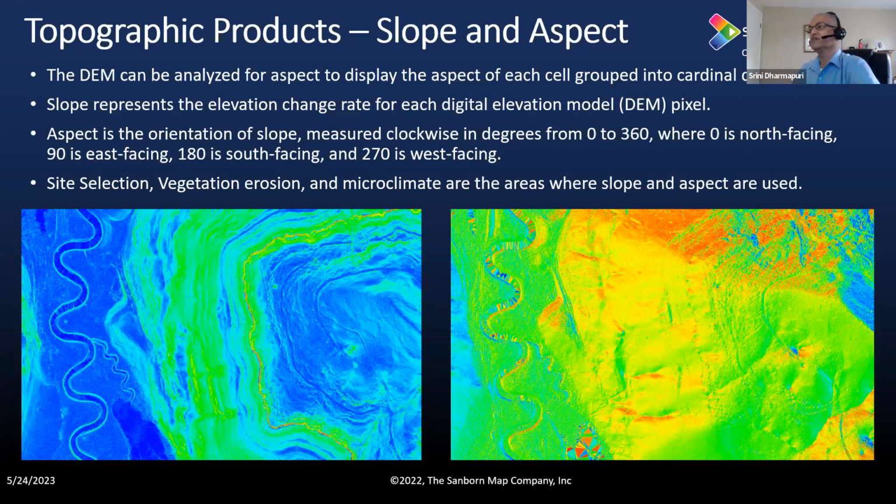There are various use cases in which the slope and the aspect are primarily used. I would say there are a couple of things. One is site selection. The other one is 5G planning, line of sight.